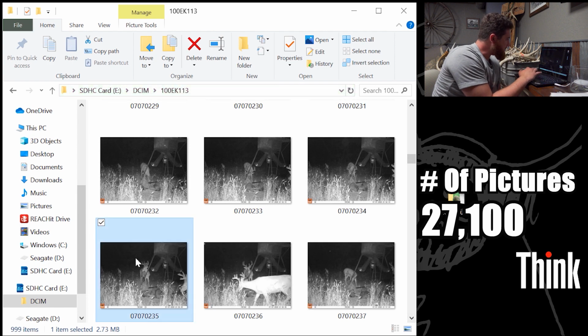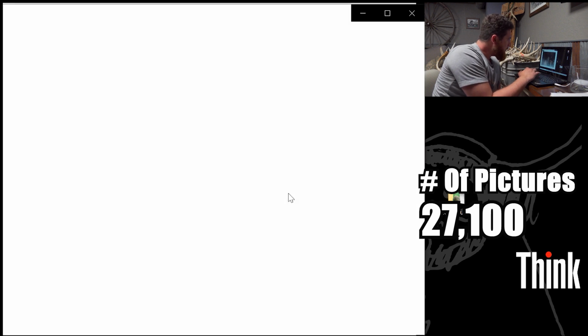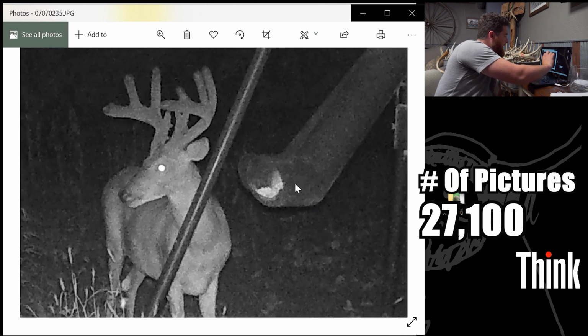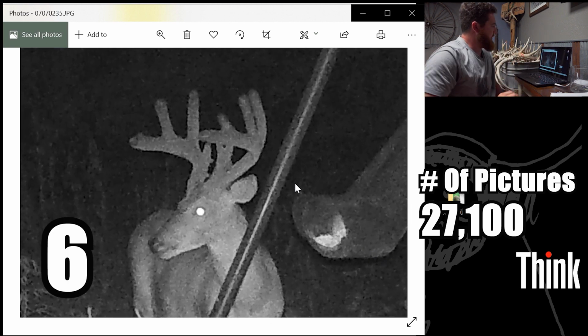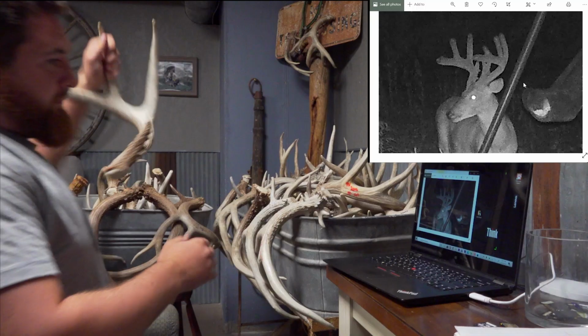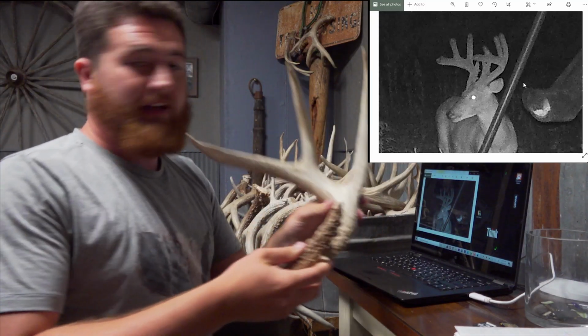So I think this is, so here's the 11 pointer. Well, you guys are looking at that. Like I said, I'm pretty sure he's a lot bigger than you think. I'm going to find the shed. I'll give you guys a second to think about it, and then I'll flip you over to the big camera. So this is him last year.